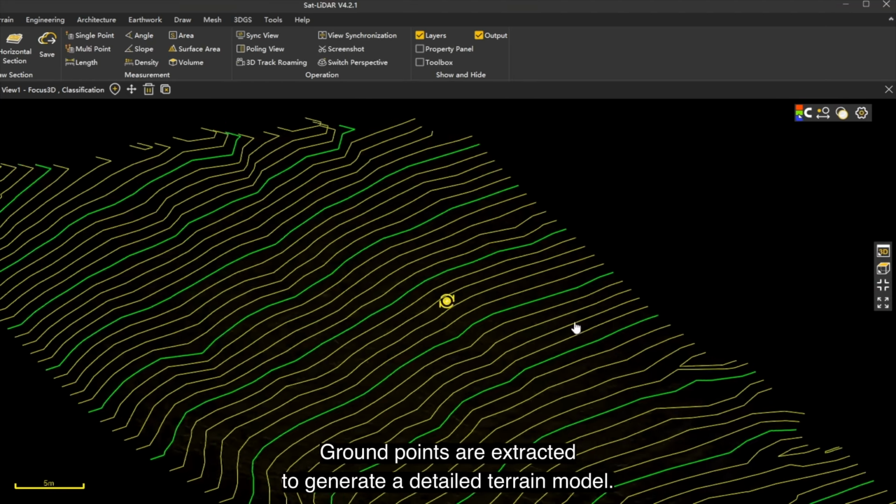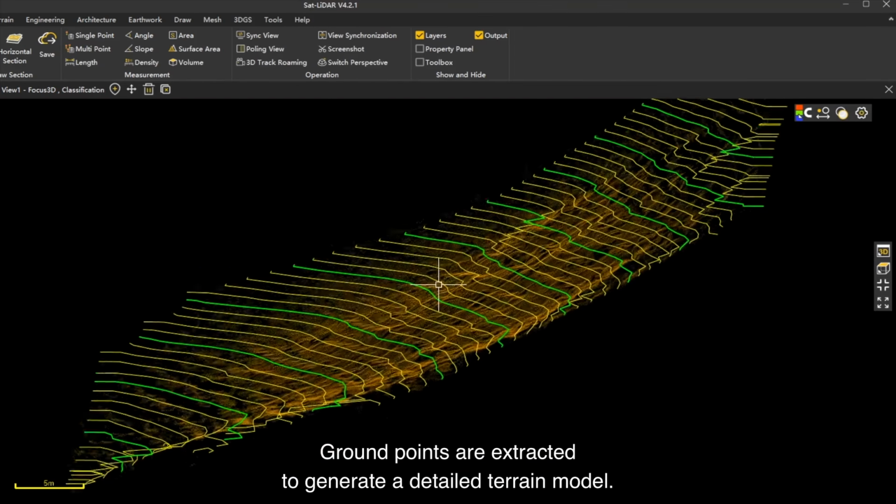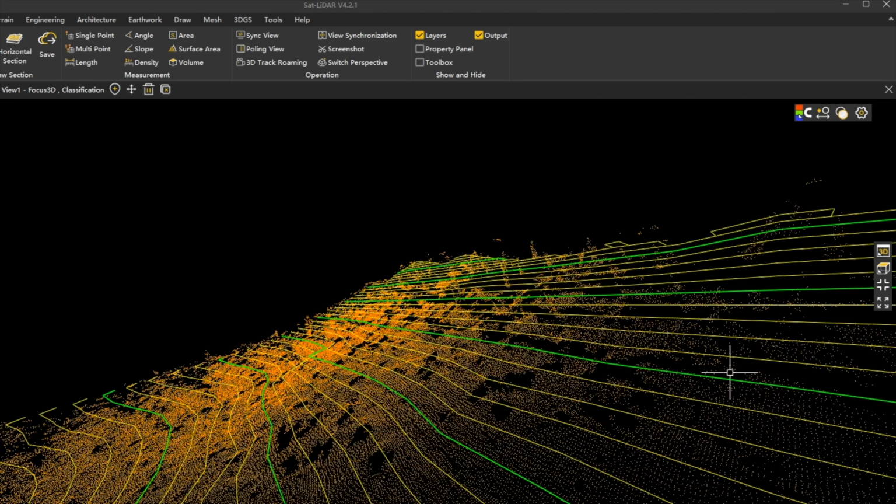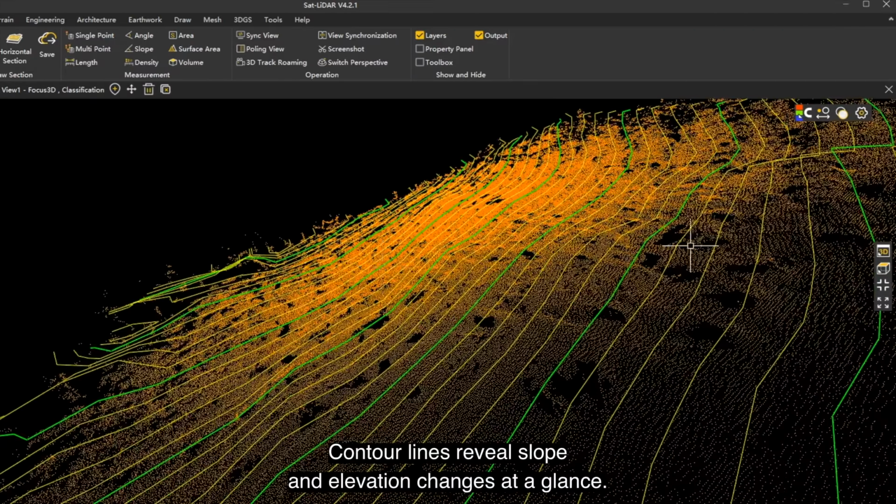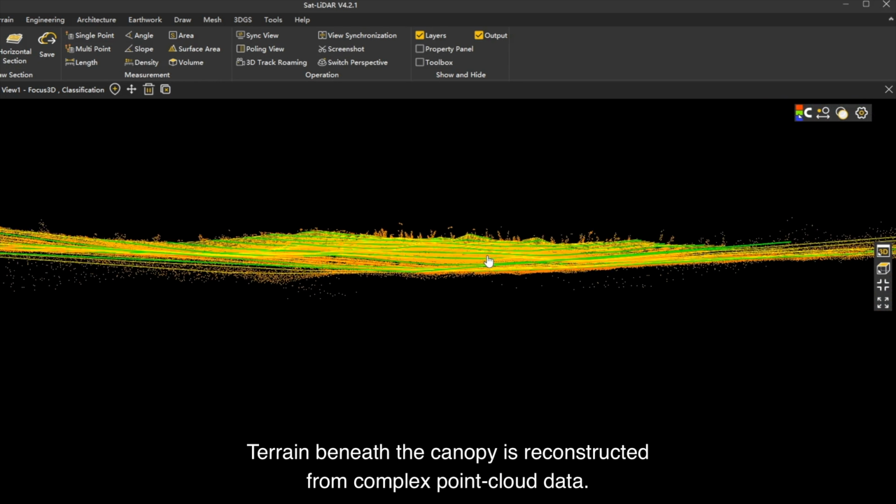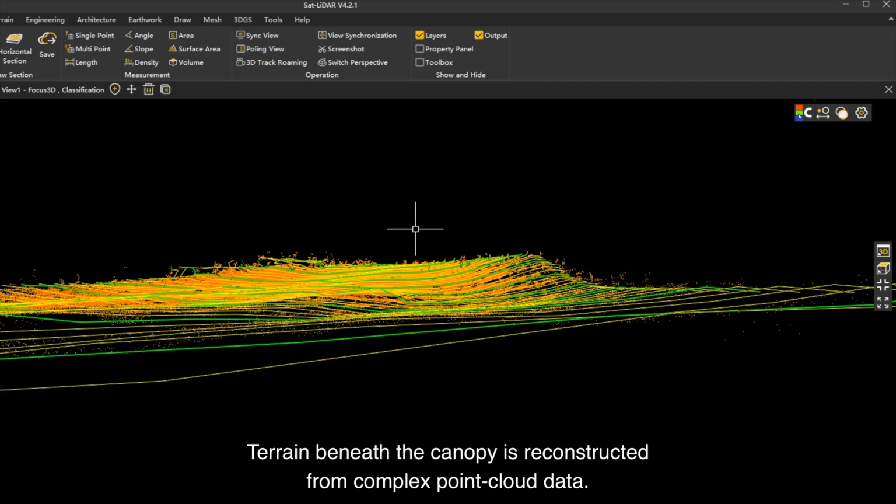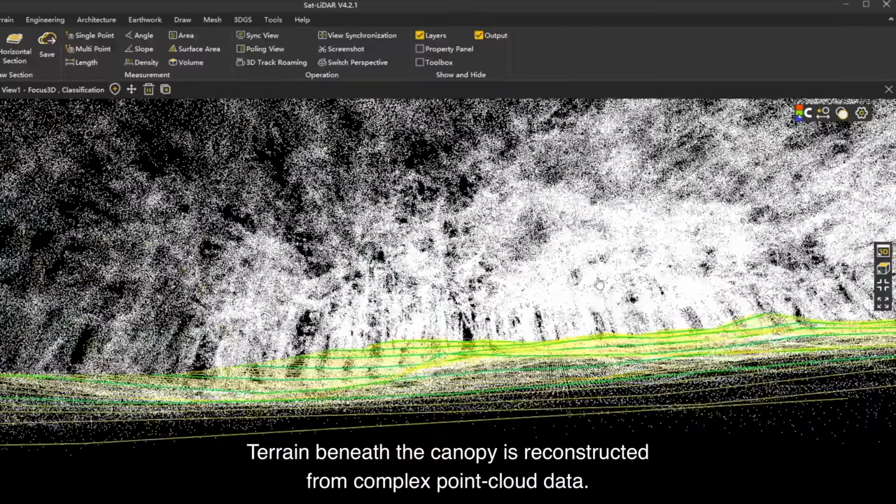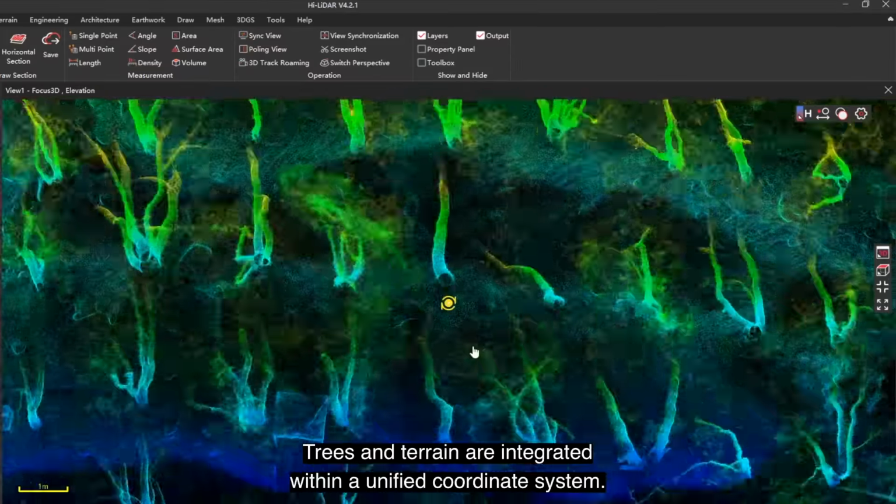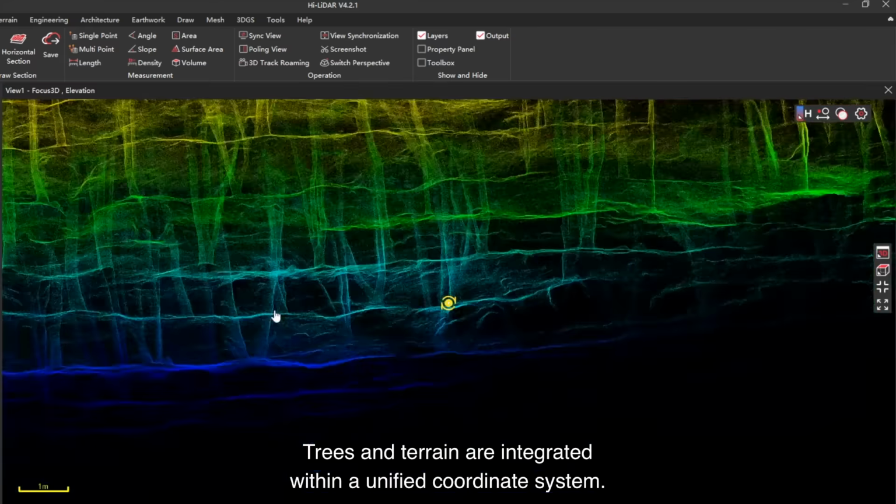Ground points are extracted to generate a detailed terrain model. Contour lines reveal slope and elevation changes at a glance. Terrain beneath the canopy is reconstructed from complex point cloud data. Trees and terrain are integrated within a unified coordinate system.